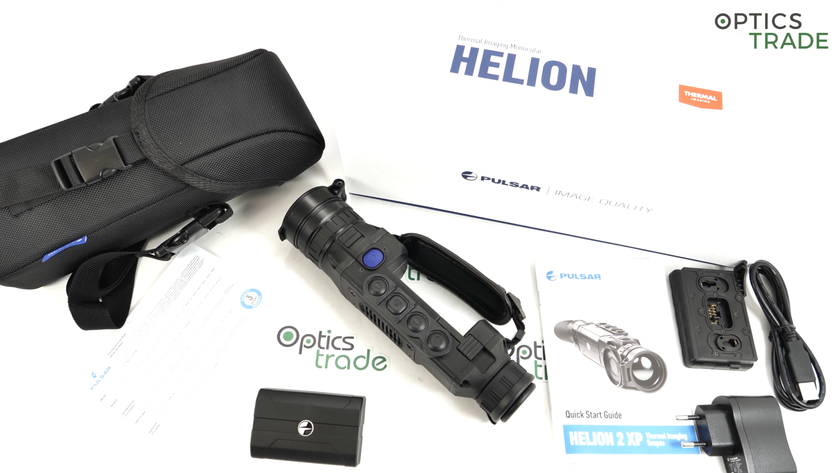And this is something really counterintuitive in the world of sport optics, because if we look at the classical optics, all the rifle scopes, all the binoculars, every new generation is more expensive. With Pulsar, every new generation is cheaper, and every new generation brings them more customers. So they're widening the pool of their customers with this lowering of price.